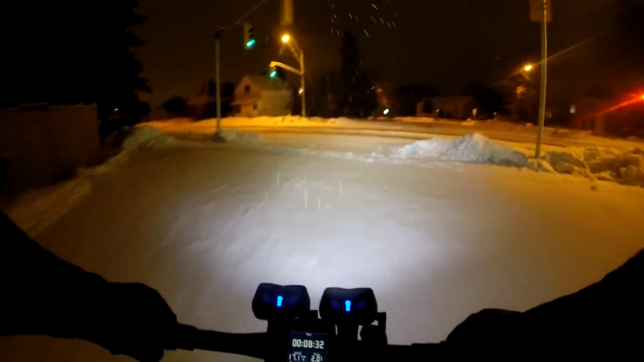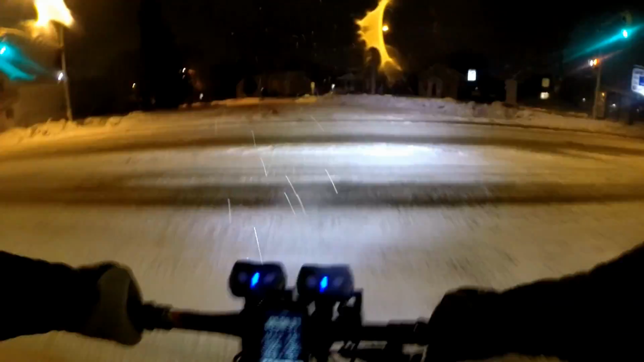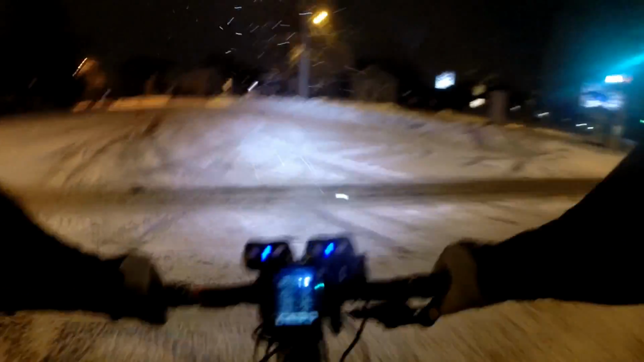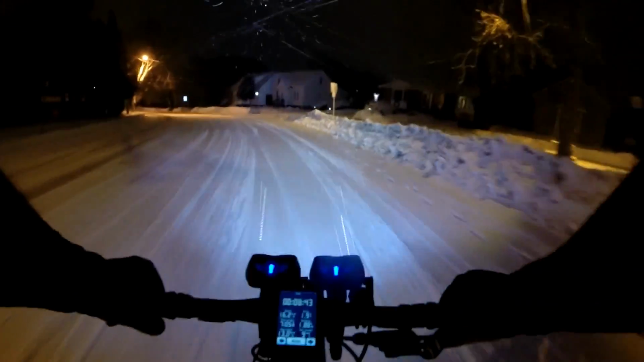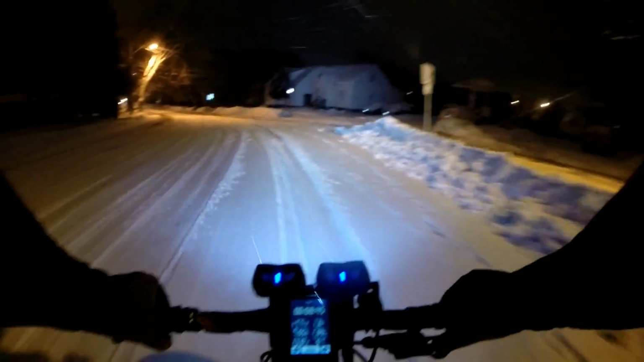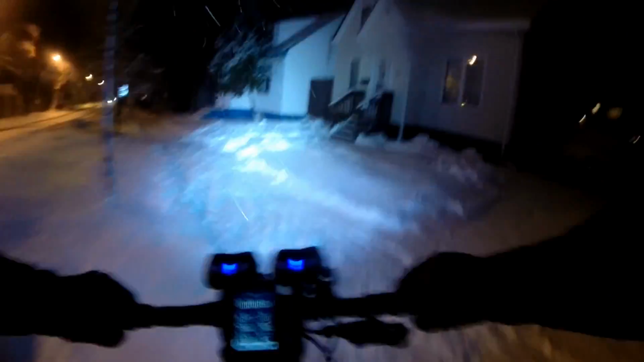Because it's wet, brakes are going to squeal. High humidity. Go up onto the sidewalk here. Should be nice and enjoyable to ride. Quite a few walkers on this section.